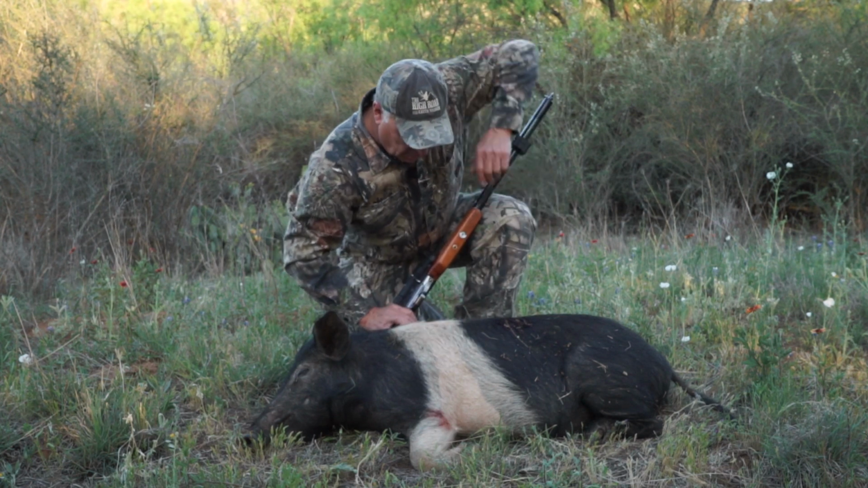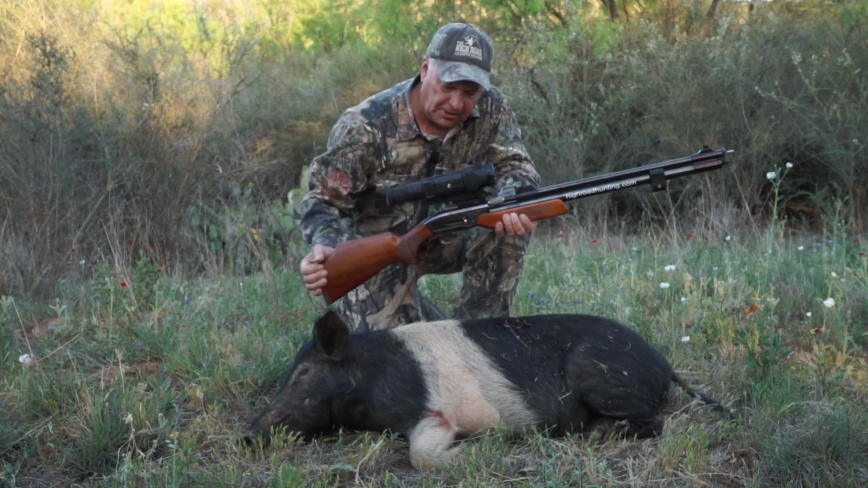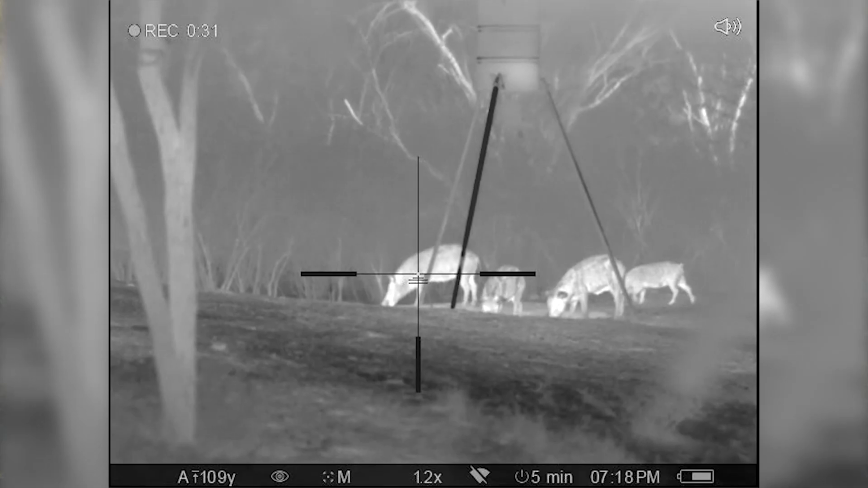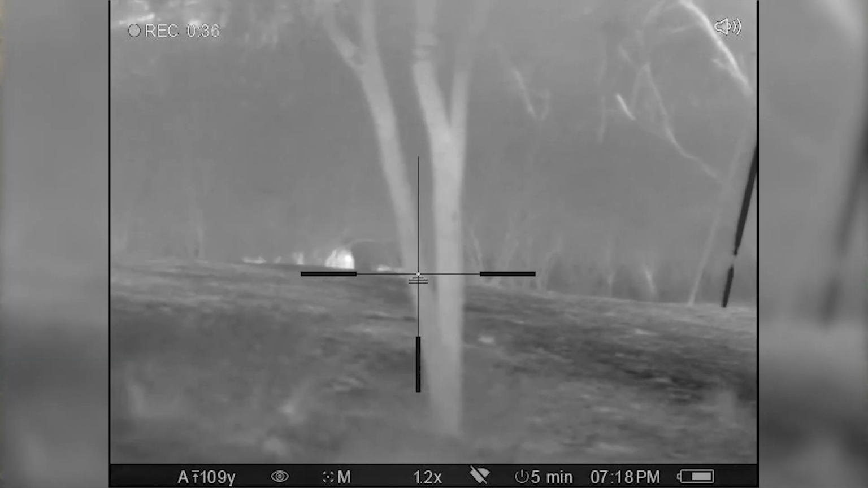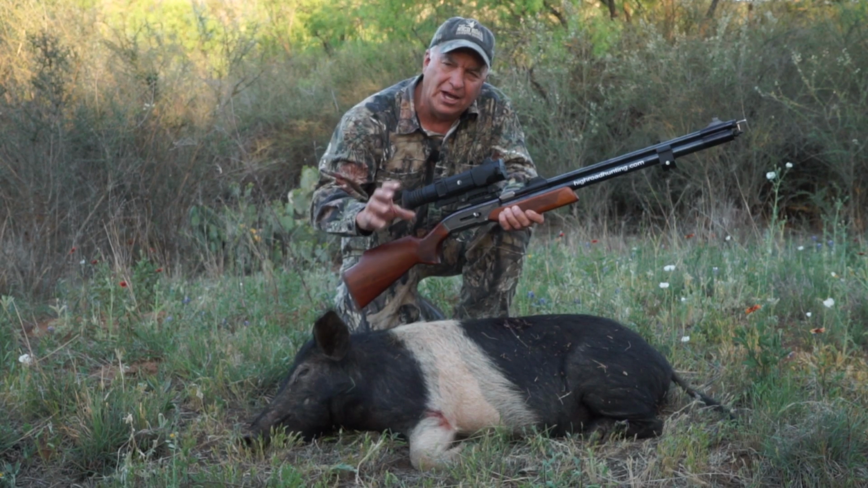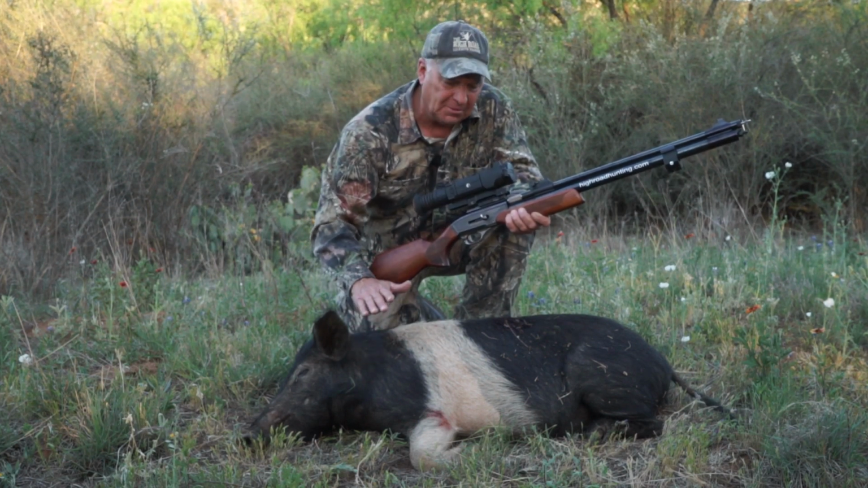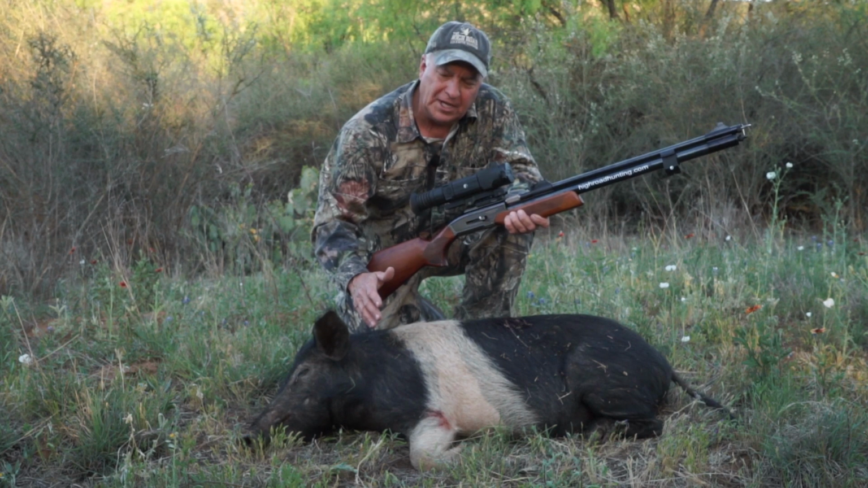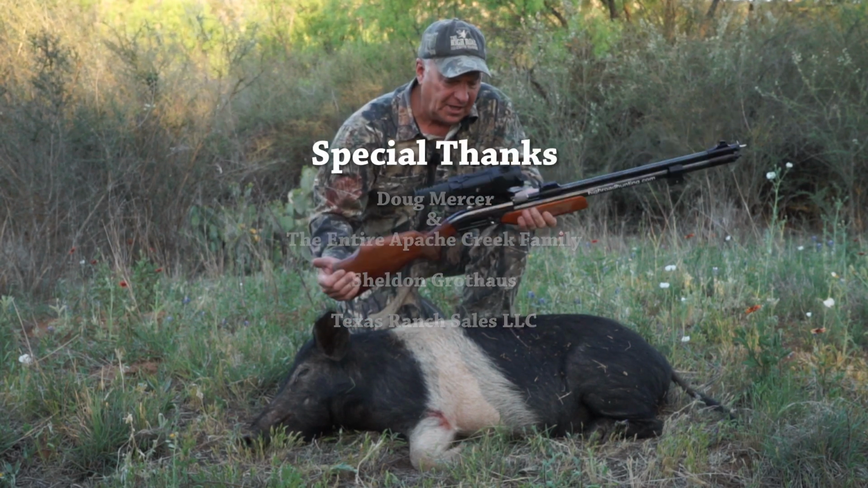The one thing when you're using thermal is that it does not allow you to see color. As we play back the footage that the Pulsar Trail took, you can see the hogs really nicely, but you can't see color on them. The reason is that it's not measuring color, it's measuring the heat off the animals. And it works just as well during the daytime as it does at nighttime. It's for that reason I've got it on an air rifle right now.